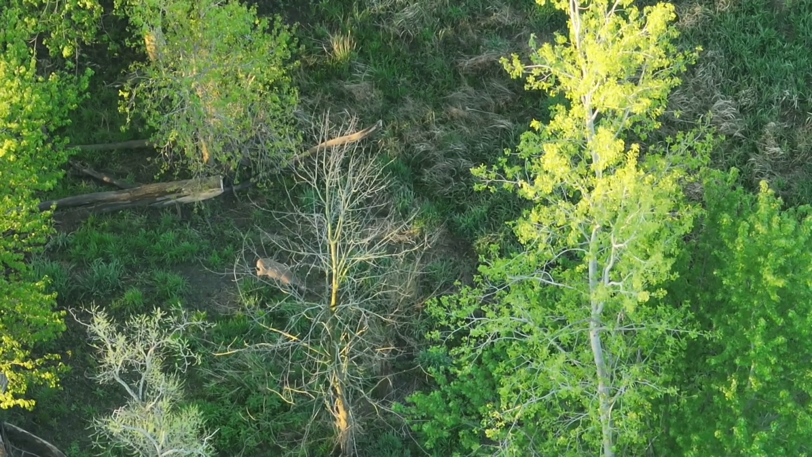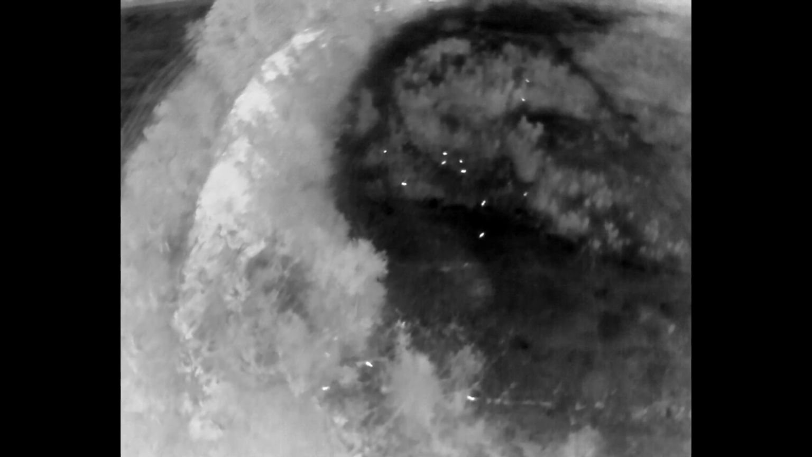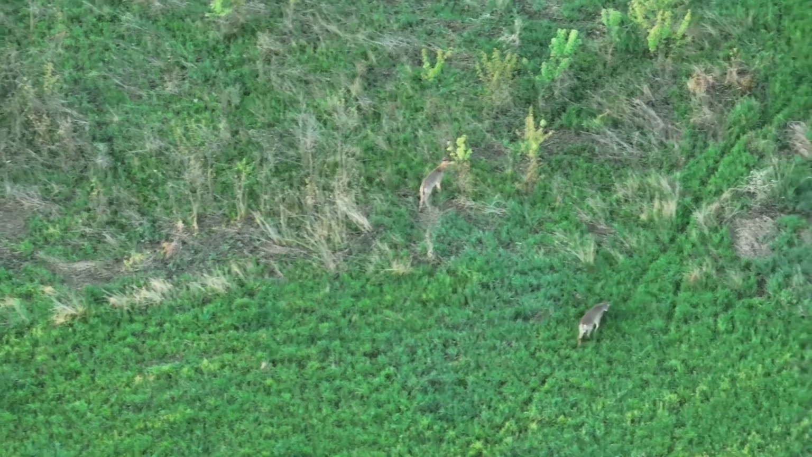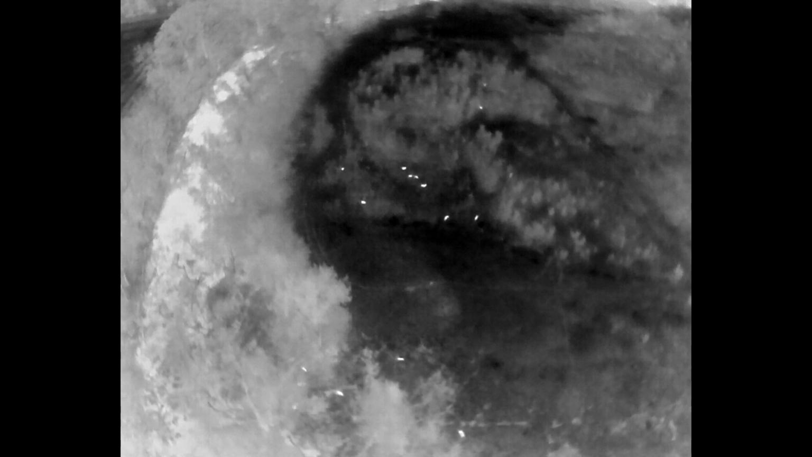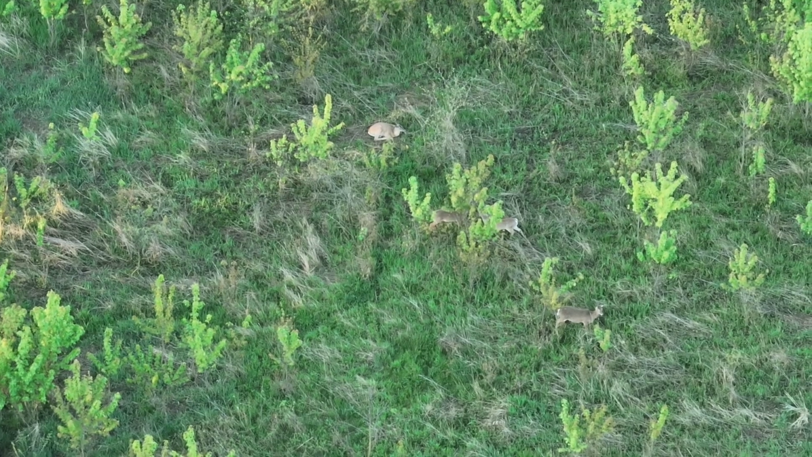Here's another deer grazing along. Pretty cool, pretty big animal, relative to the deer that we see in this grouping. But if I look here, I just stood back and counted 1, 2, 3, 4, 5, 6, 7, 8, 9, 10, 11, 12, 13, 14 deer in that particular shot. I wanted to get this animal in the camera. It's walking right down the trail, and we talk a lot about deer movement on trails, which is confirmed by the video we get out of the Mavic 3T.